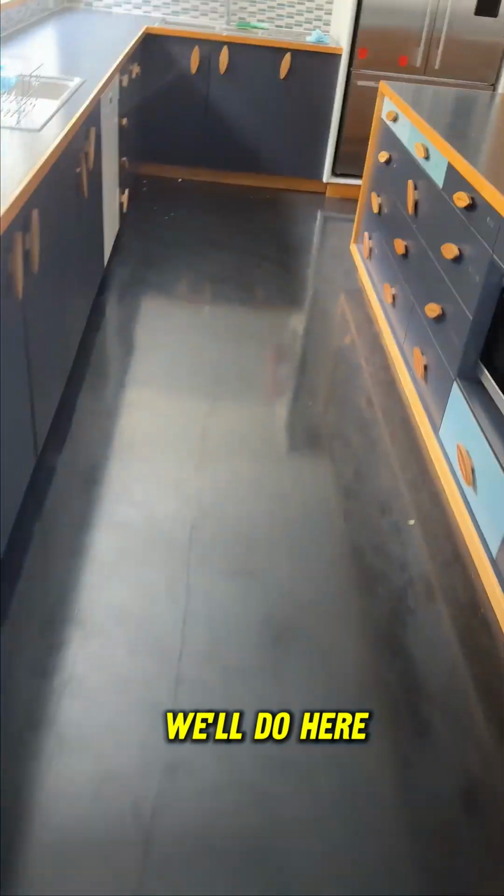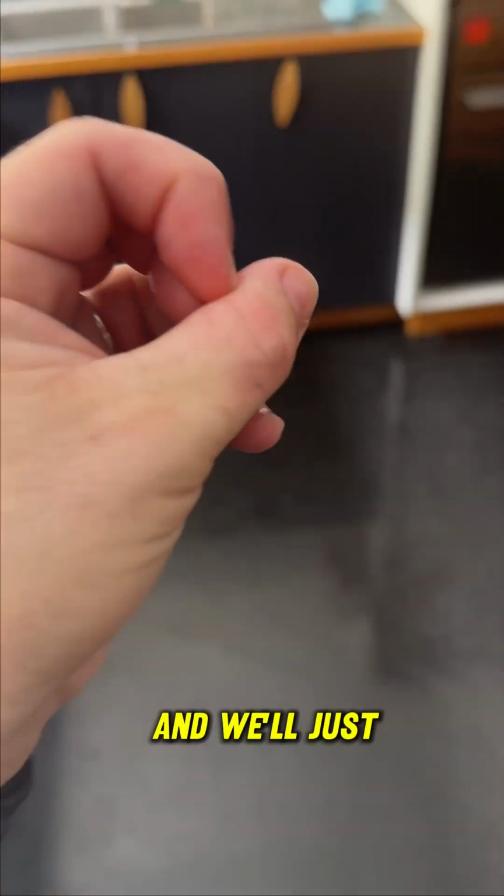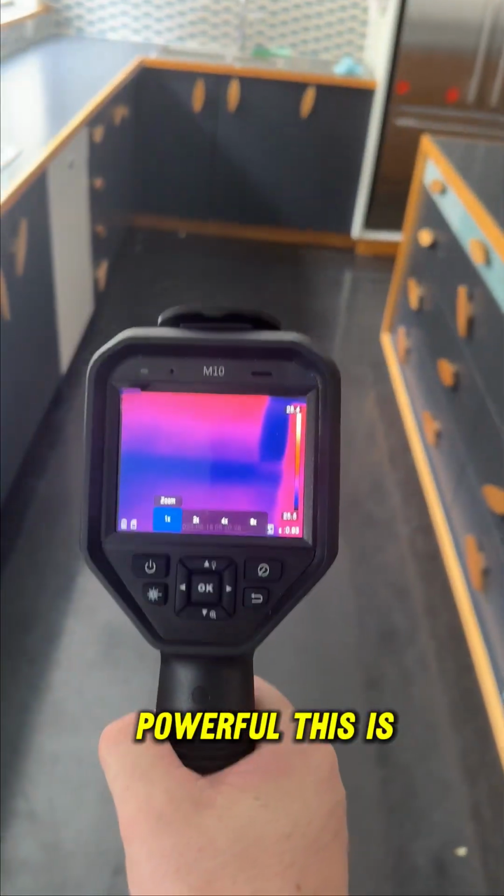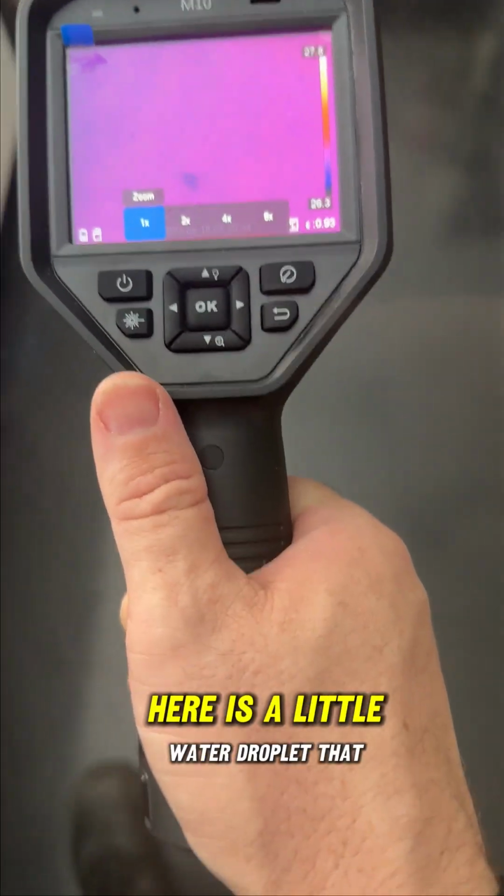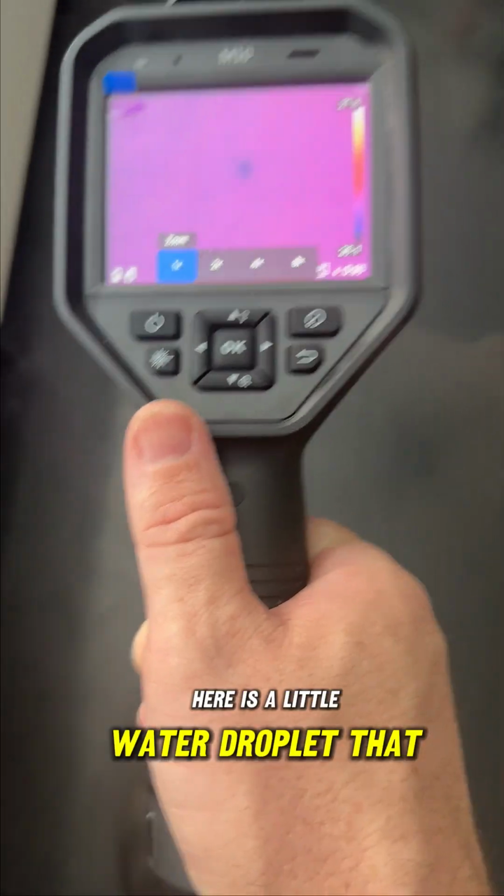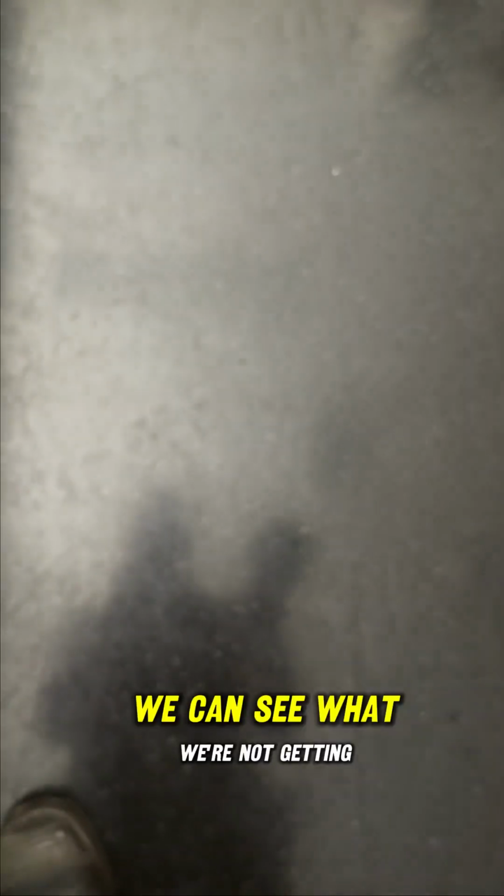What we'll do here, create a bit of moisture, a few little drops here, and then we'll find those few drops with our thermal. How powerful this is. See it on the camera? Blue little specks here. That is the little water droplet that I just created. Let's have a look a bit closer. Blue one right there. We'll put the red dot on it so we can see.